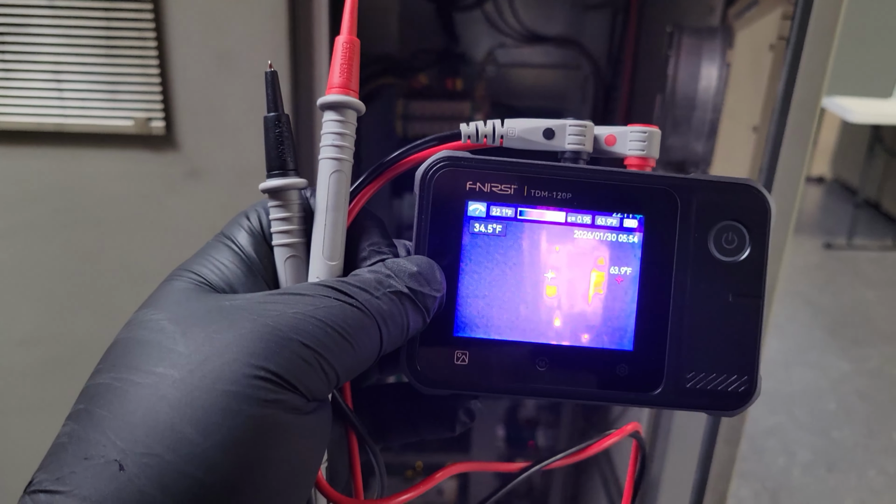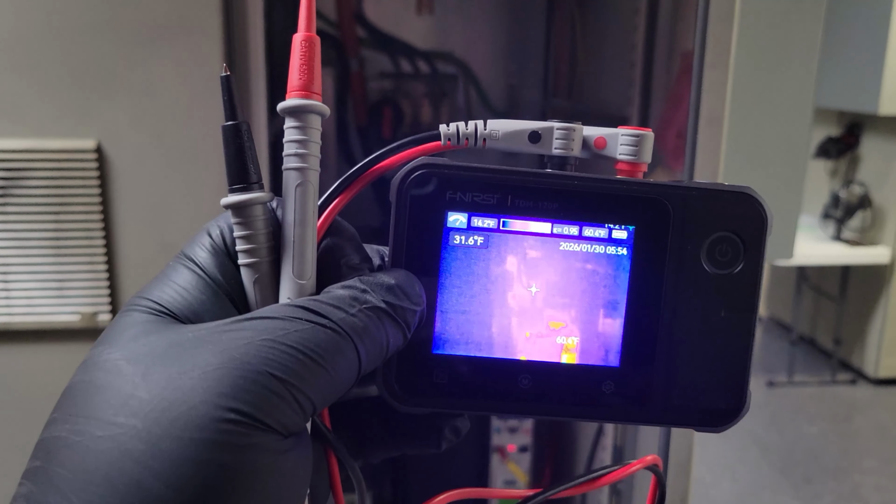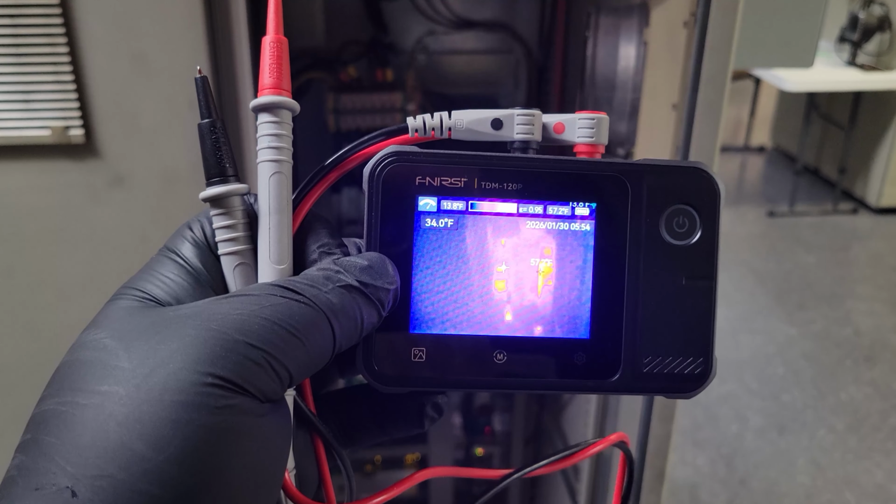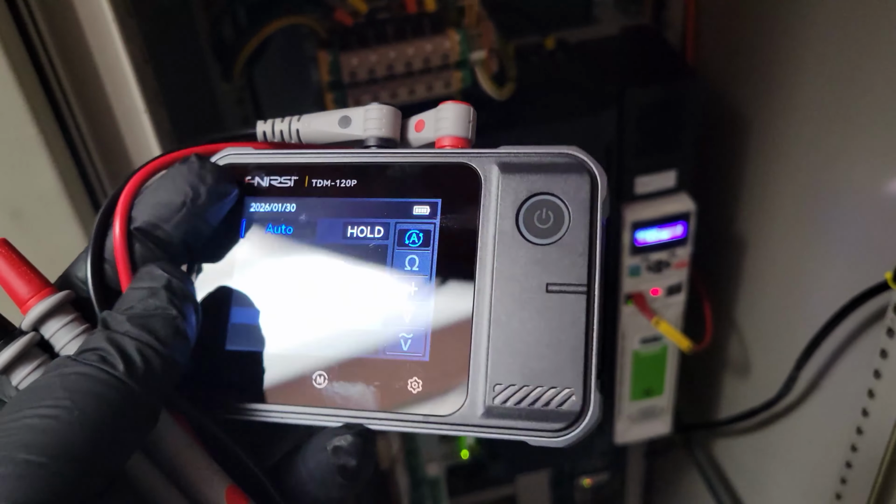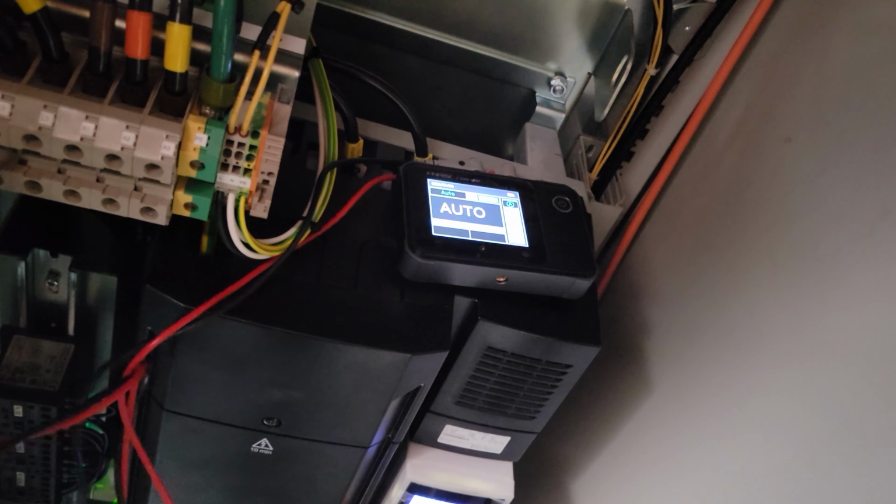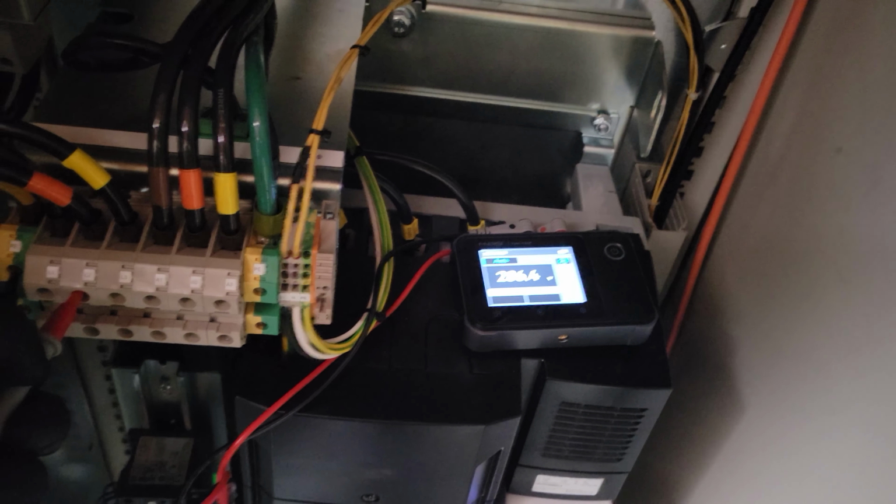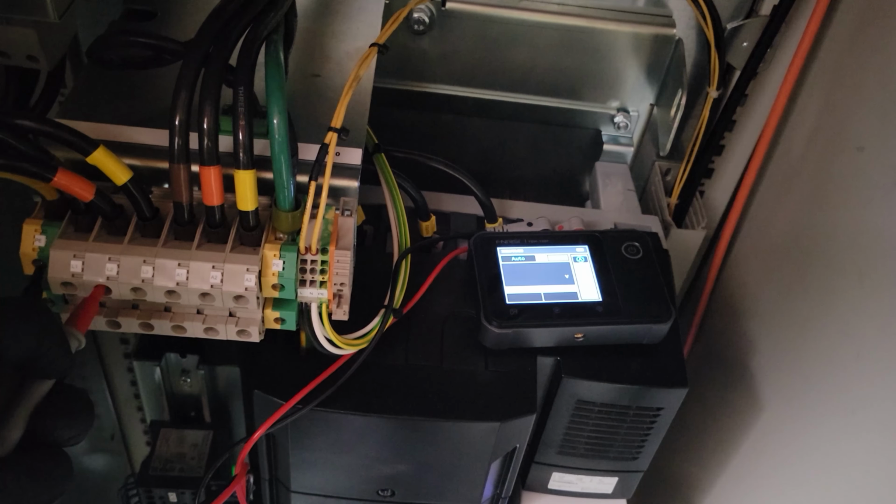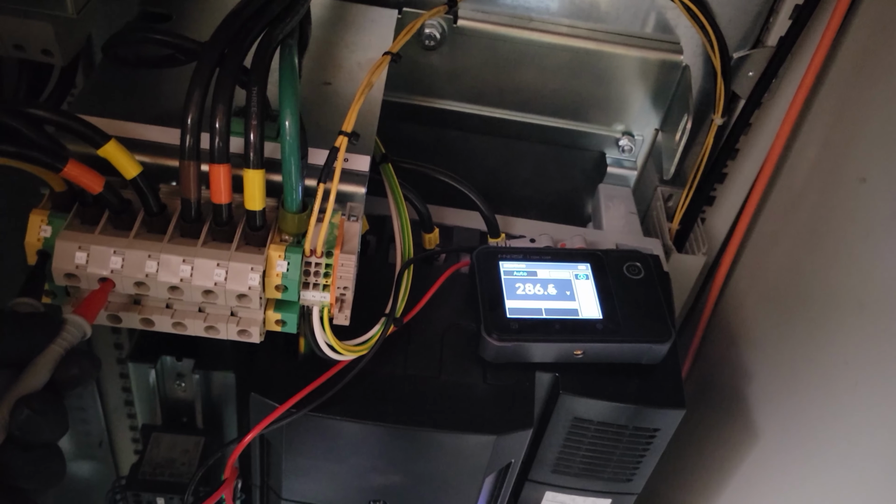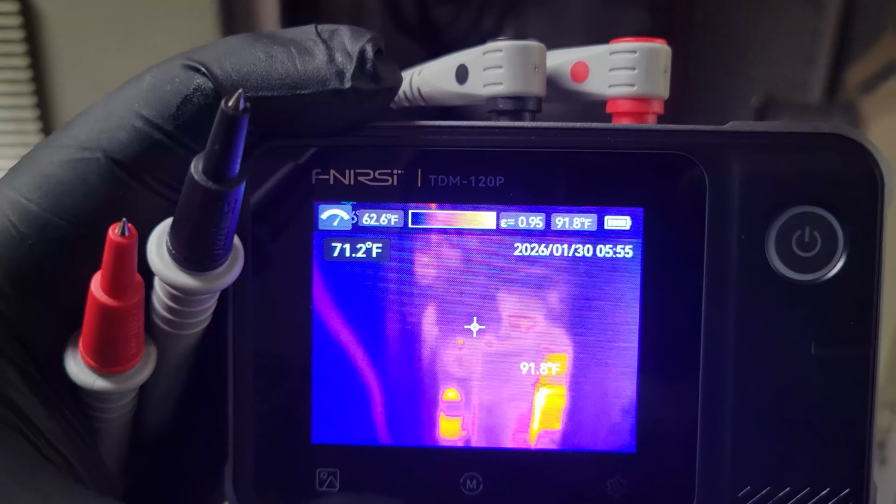If you're dealing with electronics, it's being able to see where the heat is actually coming from whenever you're troubleshooting, trying to find the source of a problem, but then having the capacity to change that right to a multimeter. There we go, and I do appreciate that nice bright backlit display. Having one of those meters that does not have a backlit display in a cabinet like this, that can make your life fairly difficult. So yeah, overall that is a very nice thermal imaging multimeter.